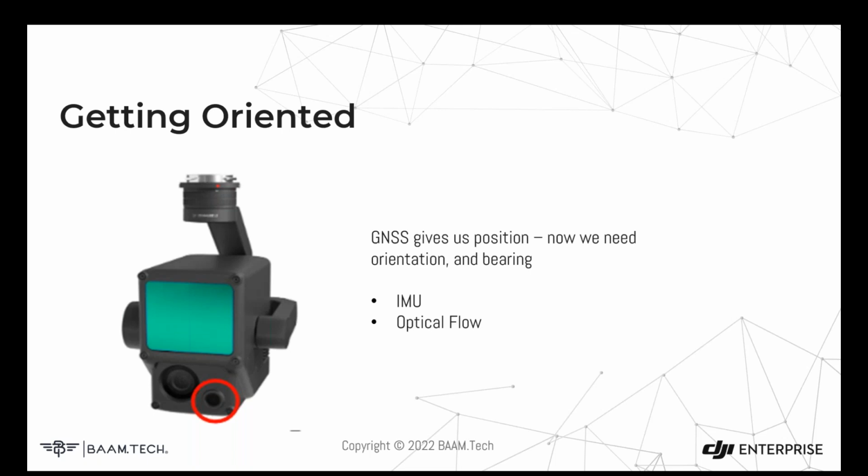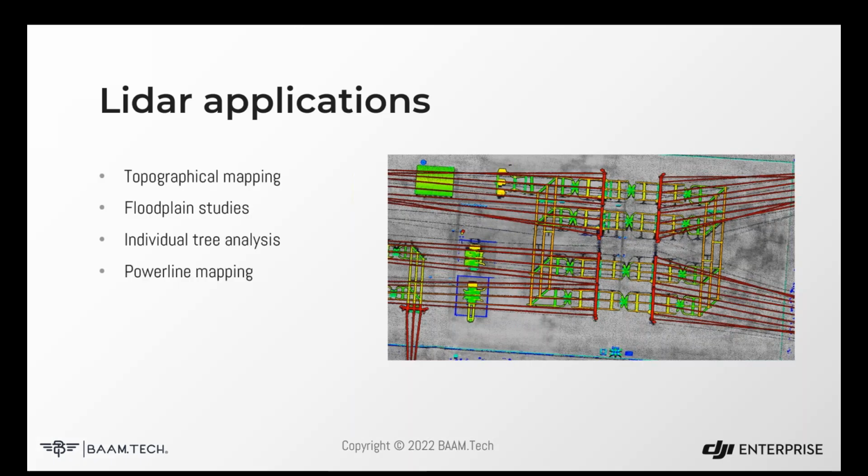And we put all three of these things together. We have our ranging and detecting, we've got our position, we've got our orientation. We're able to create a rich point cloud of a location in space and put together a 3D representation of that, like this example of a substation right here. And then from that, we can measure and extract different information.